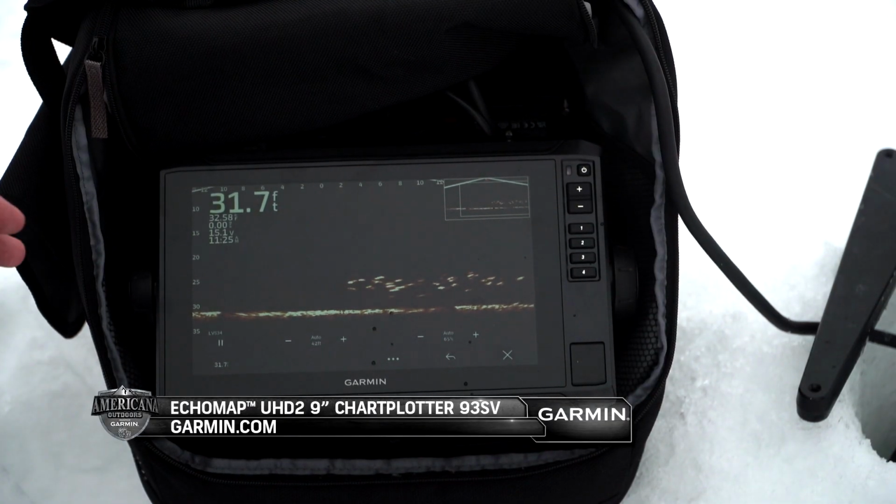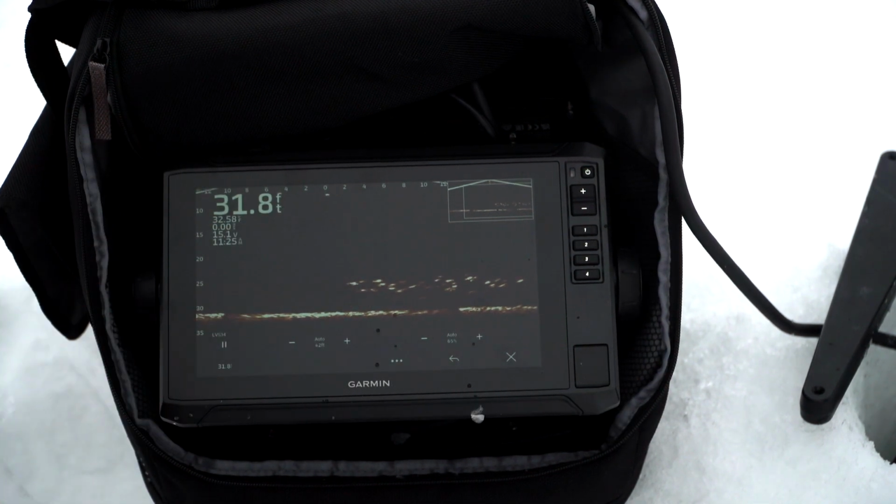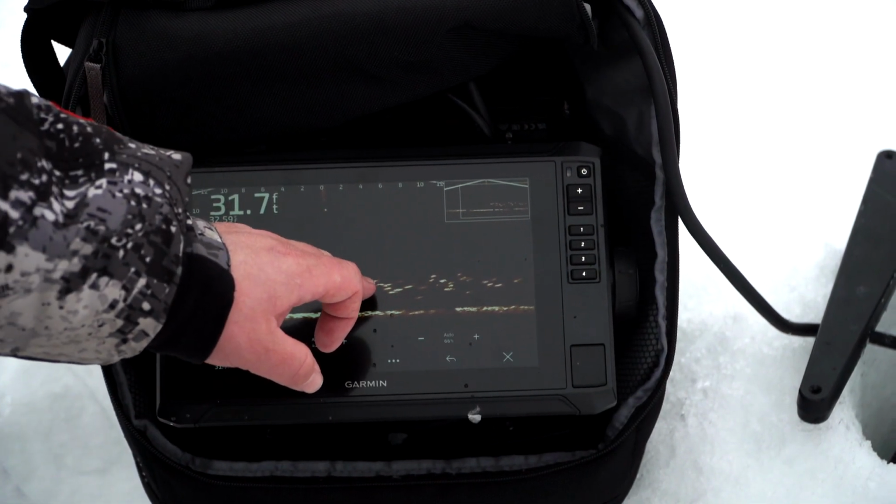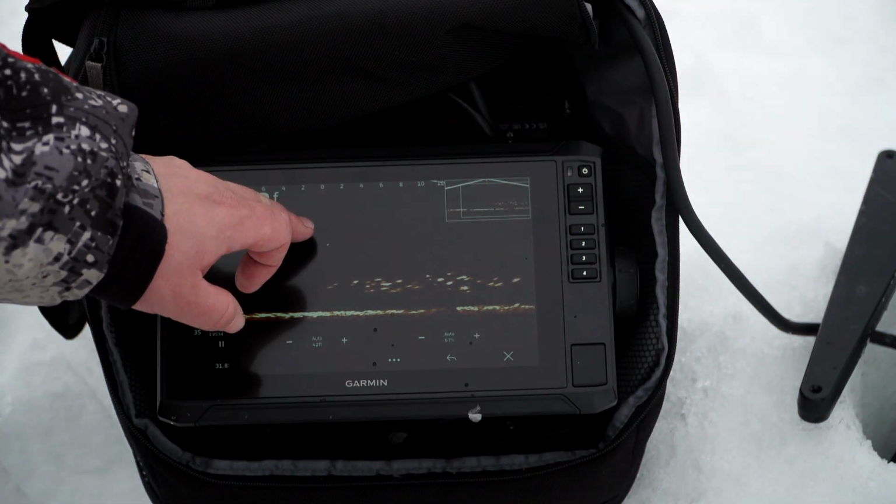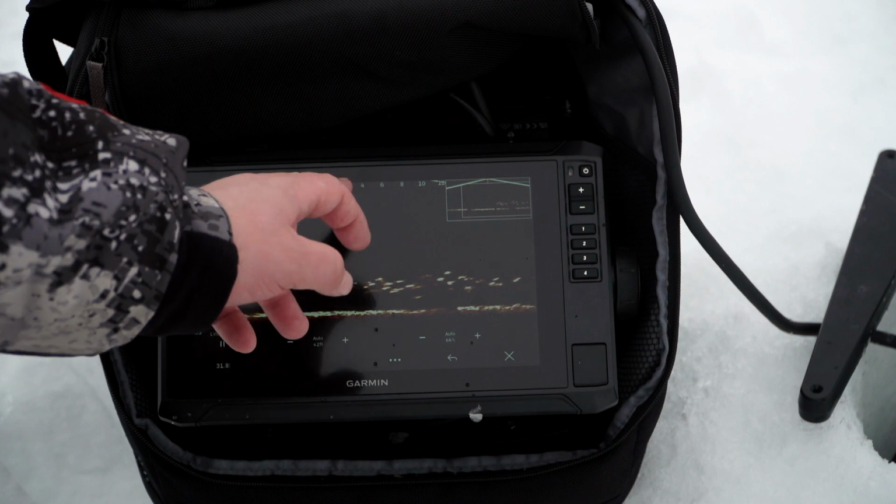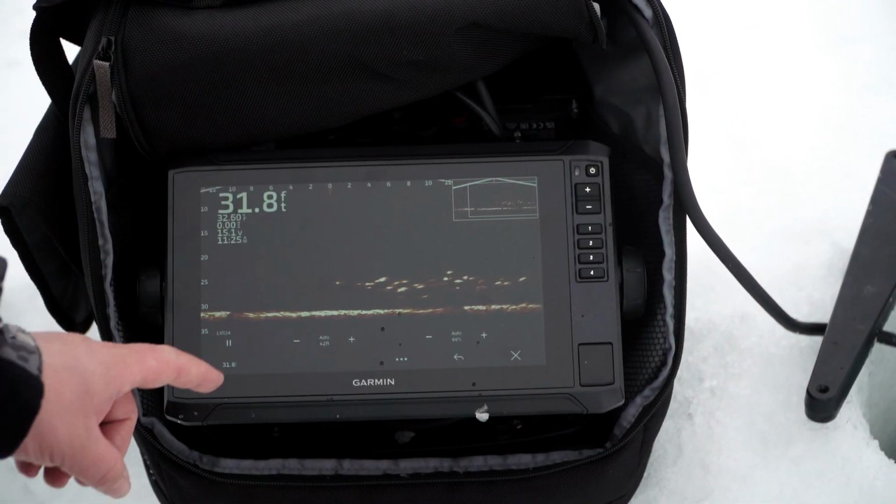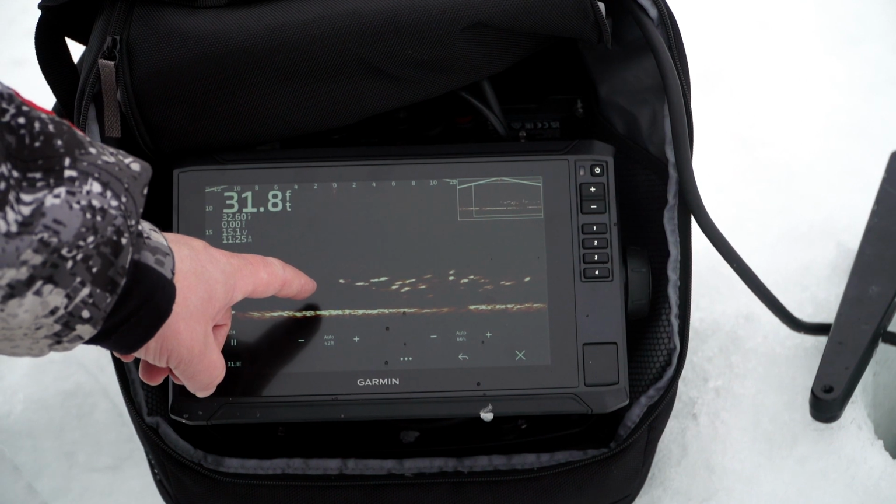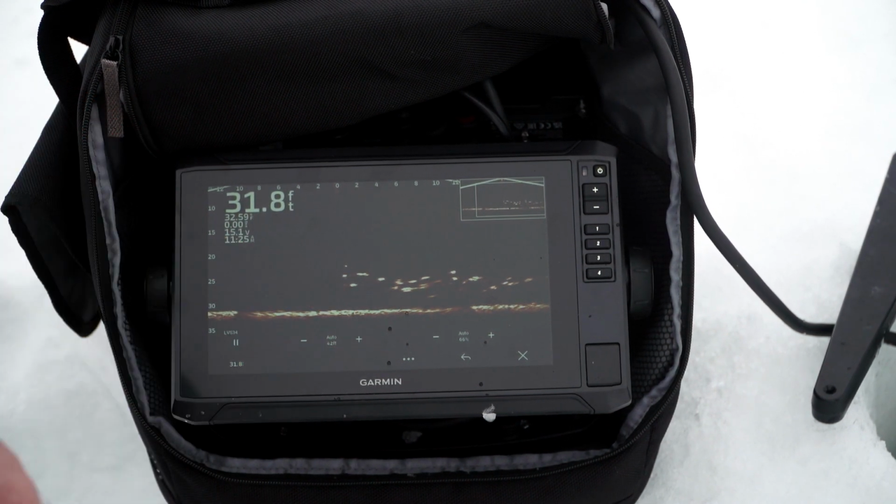This is the new EchoMap 93 UHD 2, and you can just see the clarity on the Livescope is incredible. Here you can see the individual crappies. Here comes Scott's bait dropping down right here. So we're at 0 feet, that's where the transducer is. Right now we're looking about 12 feet to the left and about 12 feet to the right, and you'll see fish here just chasing after his bait. That guy right there is going to hit it in just a second. We're in 31 feet of water.